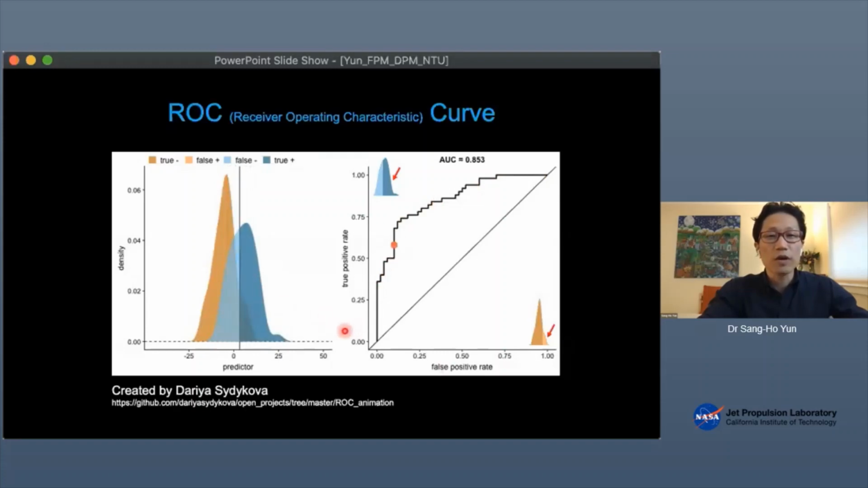We're comparing the true positive rate, which is what is marked as damage over the true damage, and the false positive rate, which is when you mark it as damage, but it's not. It's a false positive.